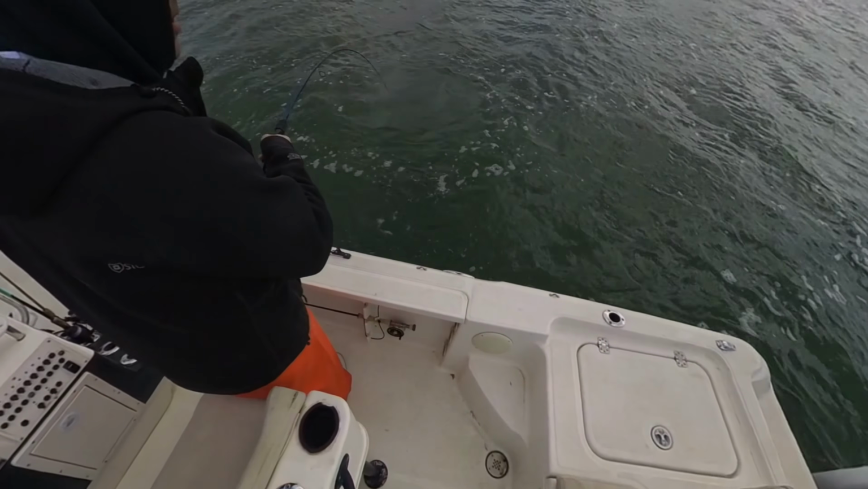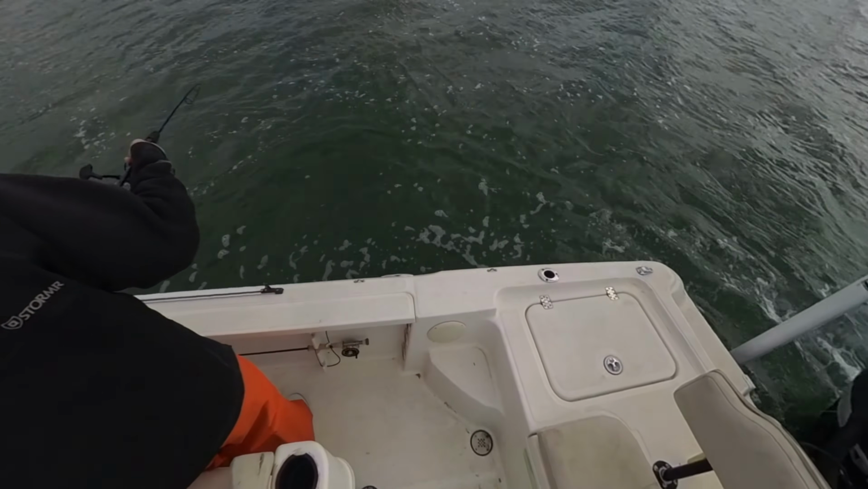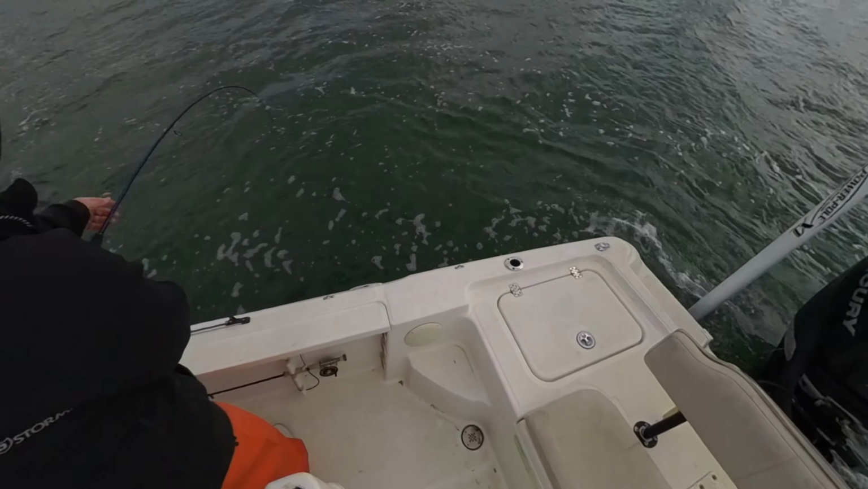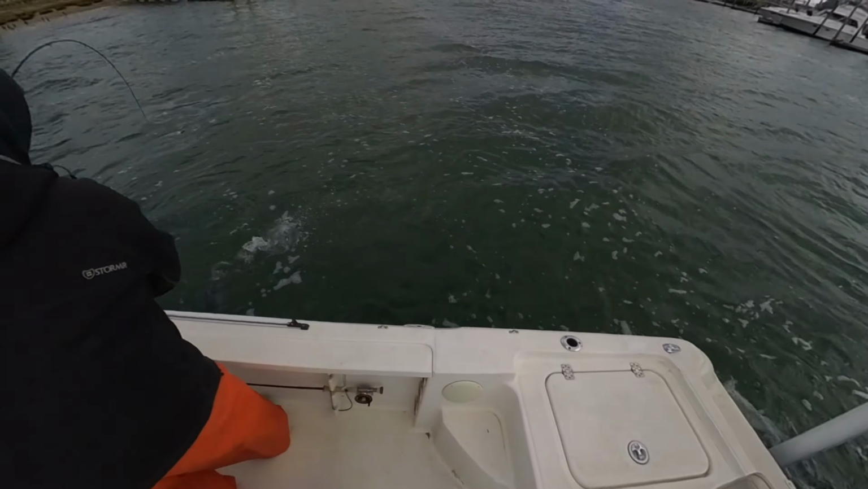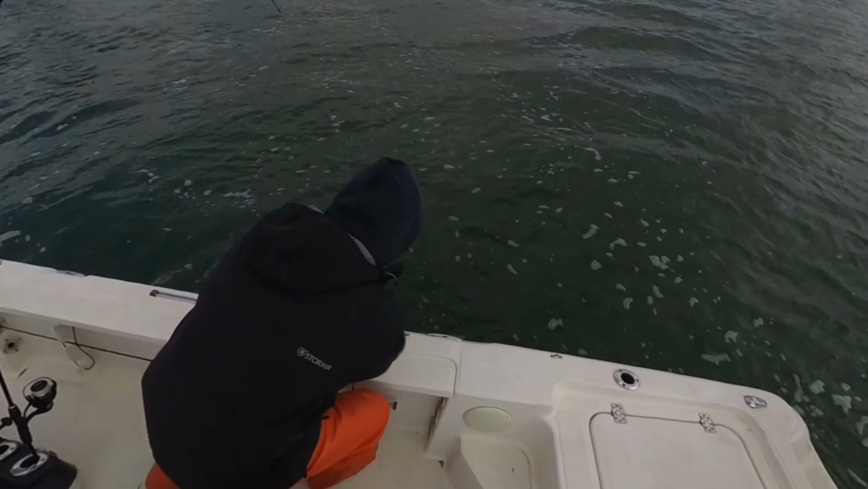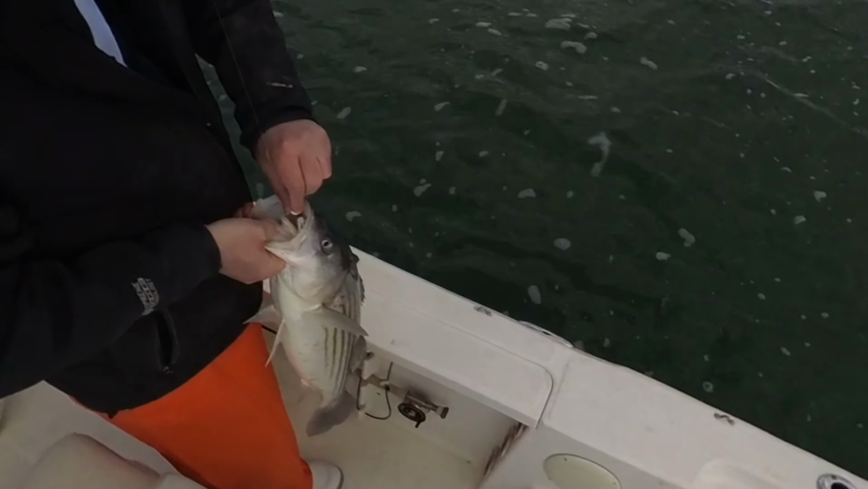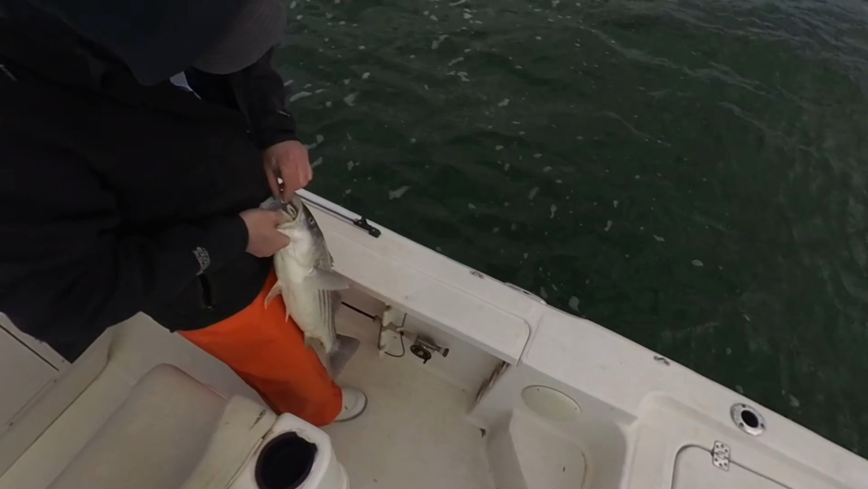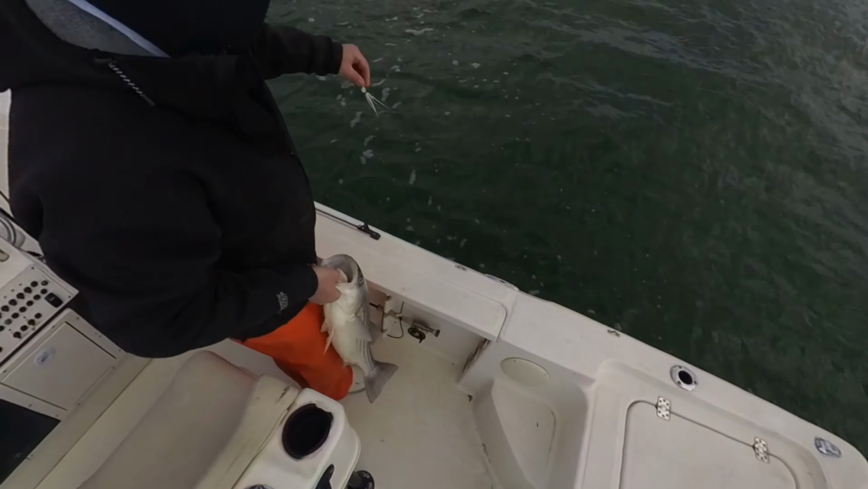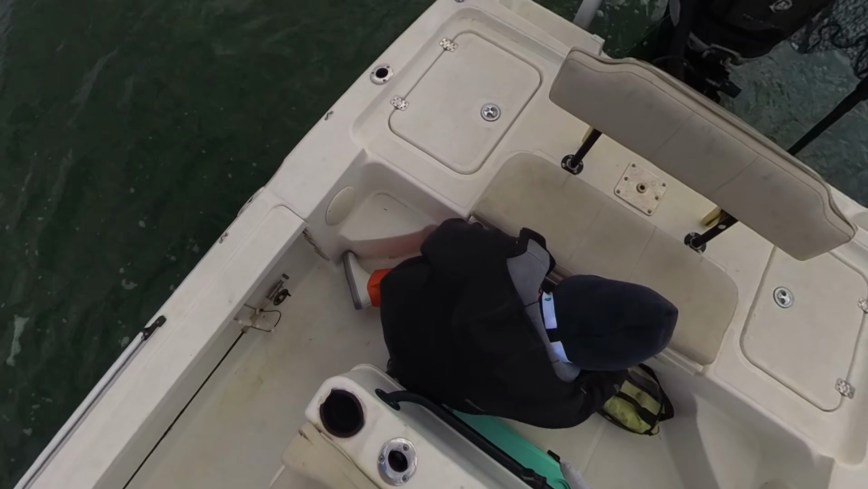Yeah, boat control is a little difficult. Quick measure. 28.5-inch bass.